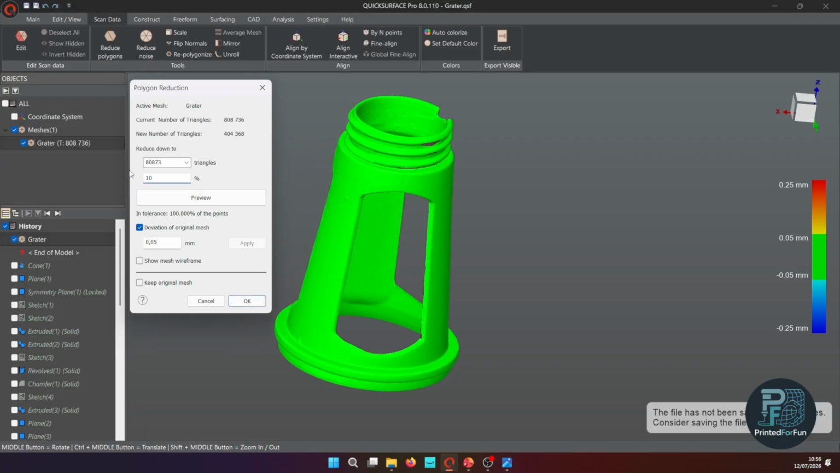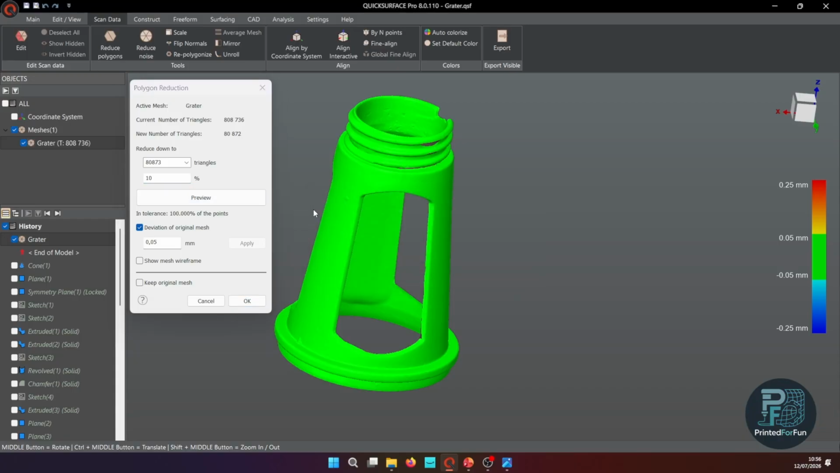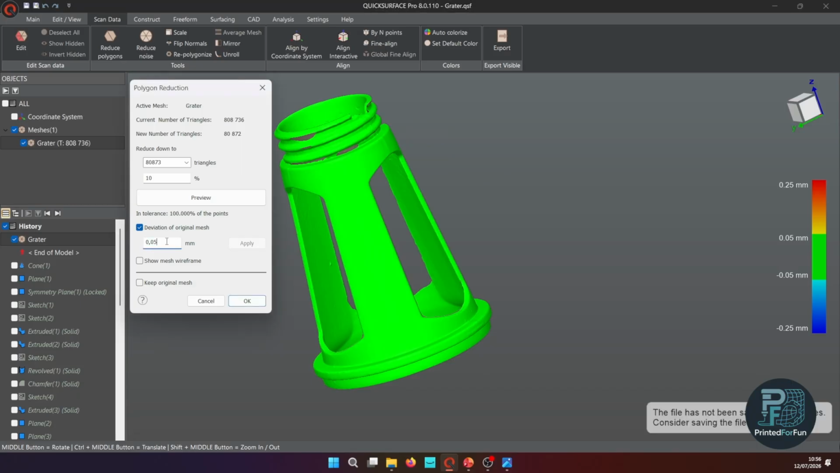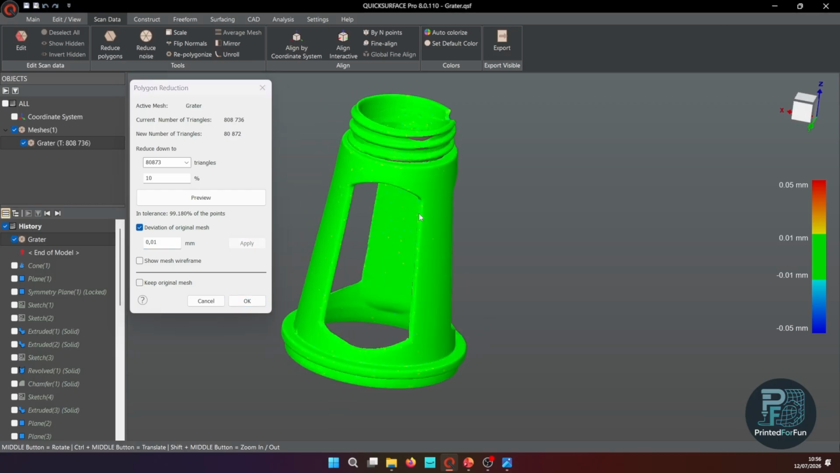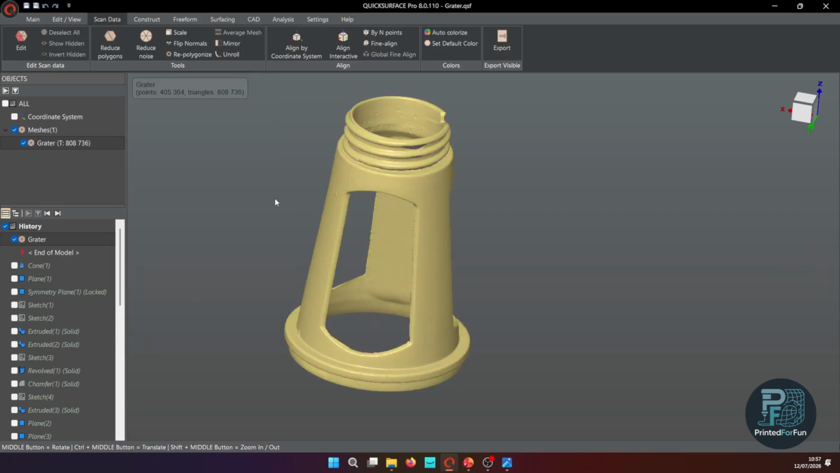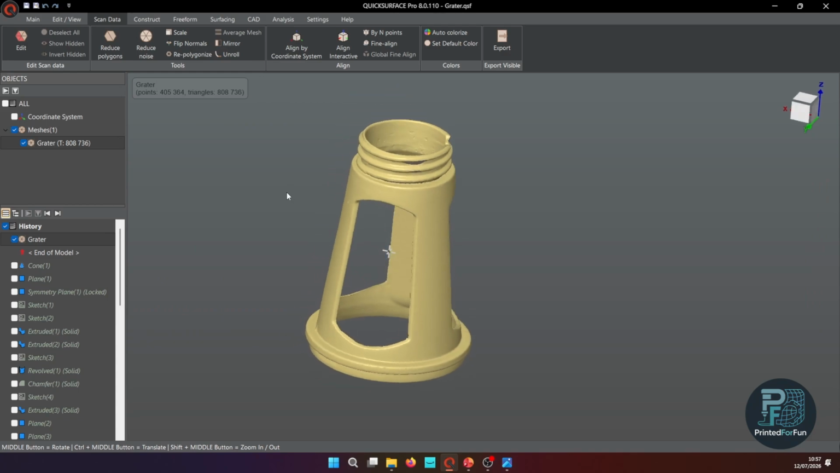Let's try 10%, so 80,000 triangles, and it's still within the 0.05 millimeter tolerance. If you go down to 0.01, we start to get some outliers. So you can really reduce the data by much more than you may think is possible.